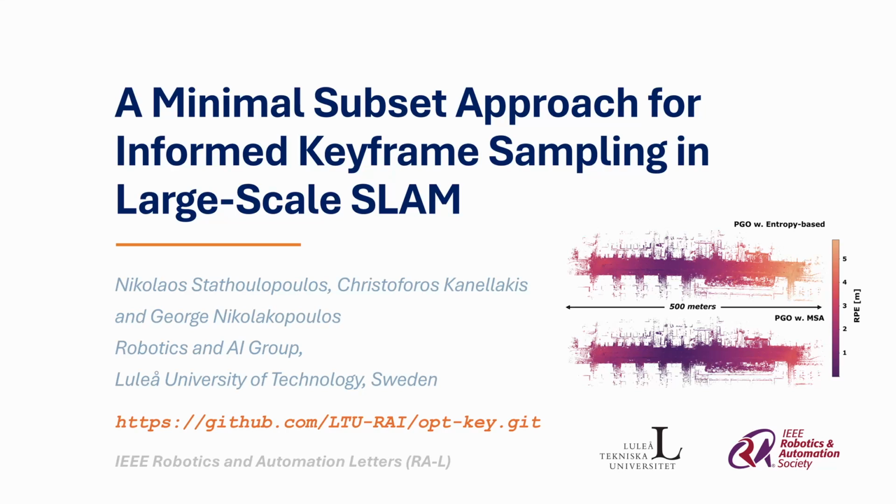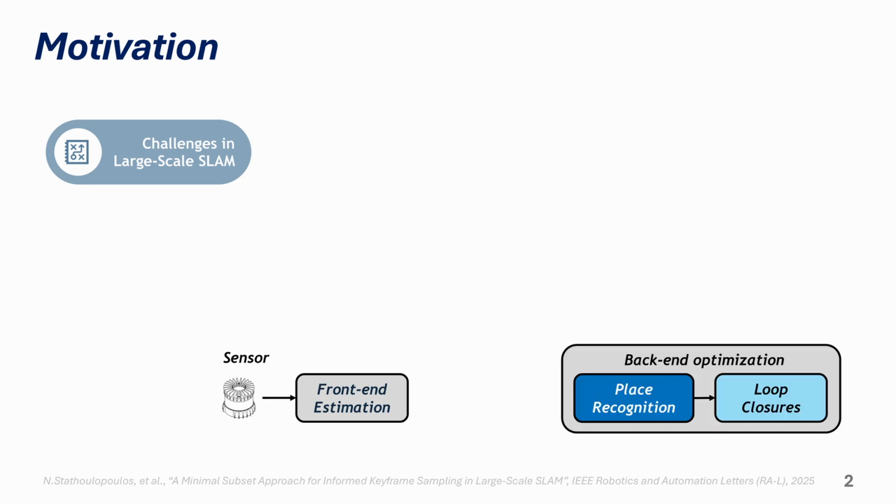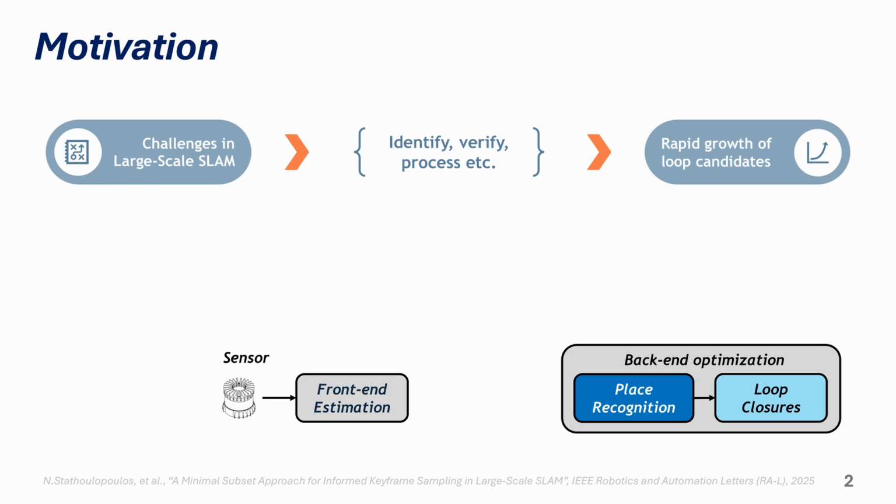Hello, everyone. In this presentation, I will go over our work, a minimal subset approach for informed keyframe sampling in large-scale SLAM. SLAM faces significant challenges in large-scale missions. Typical LiDAR SLAM systems use a front end for odometry estimation and a back end for refining the trajectory through loop closures. However, loop closure detection in large environments is computationally demanding, as it requires identifying and verifying thousands of candidate pairs for pose graph optimization.